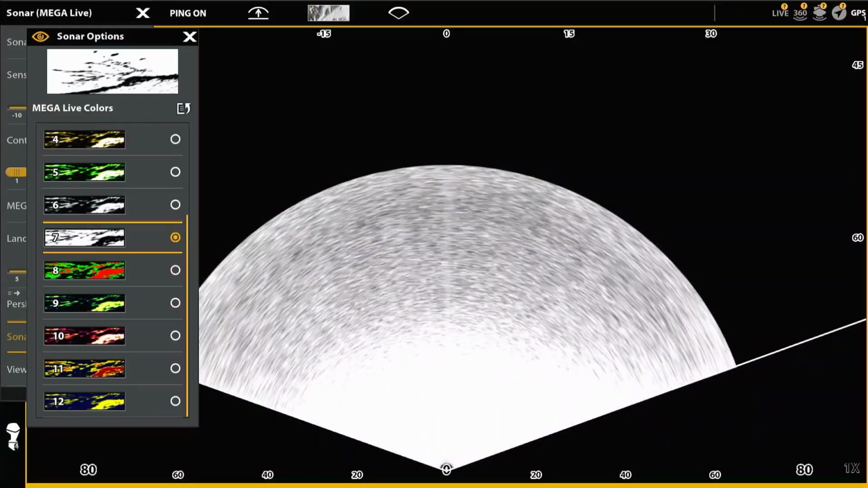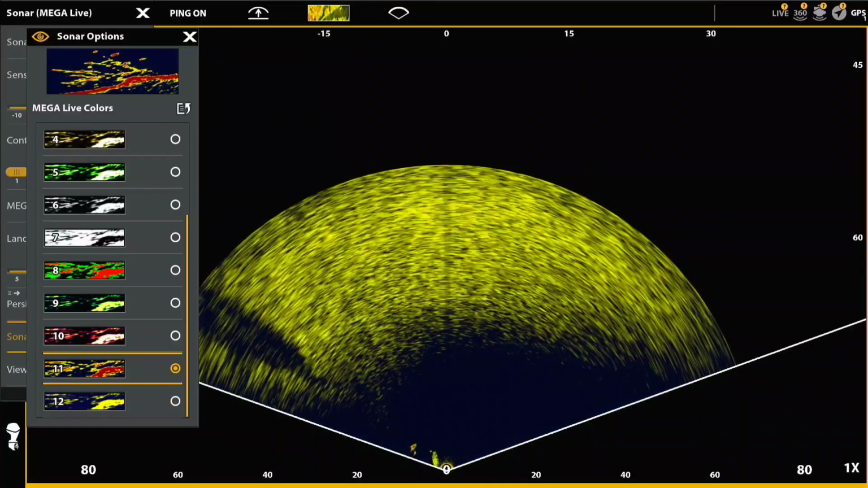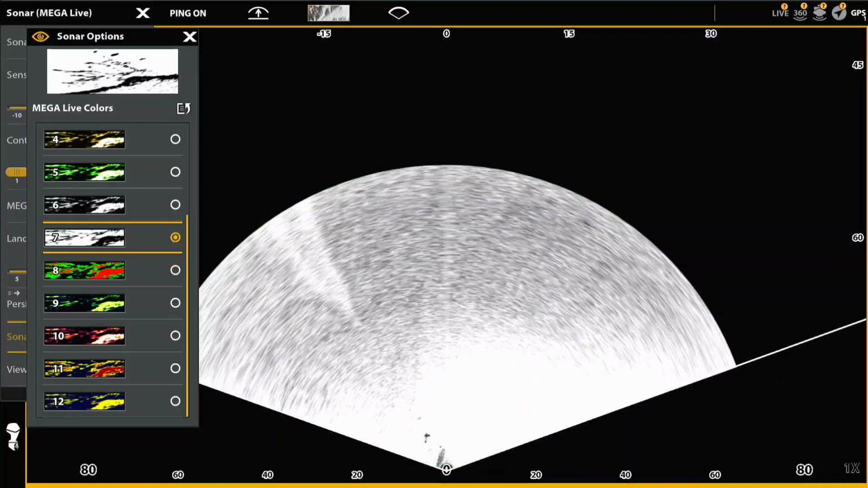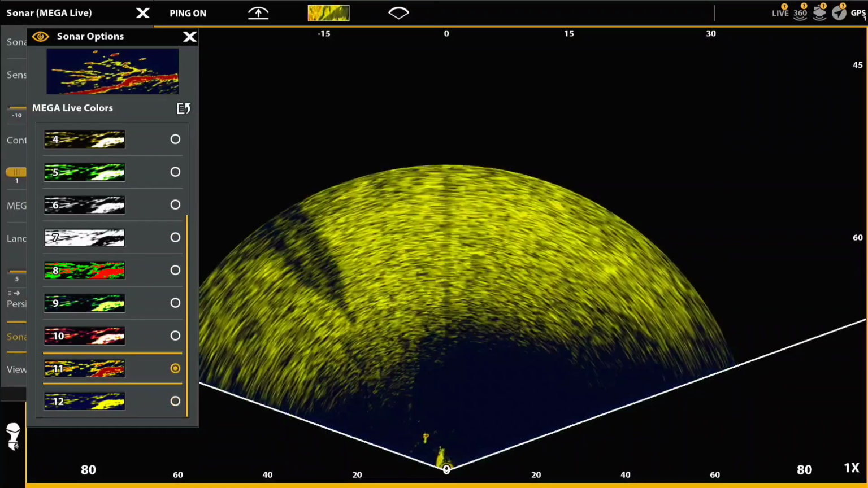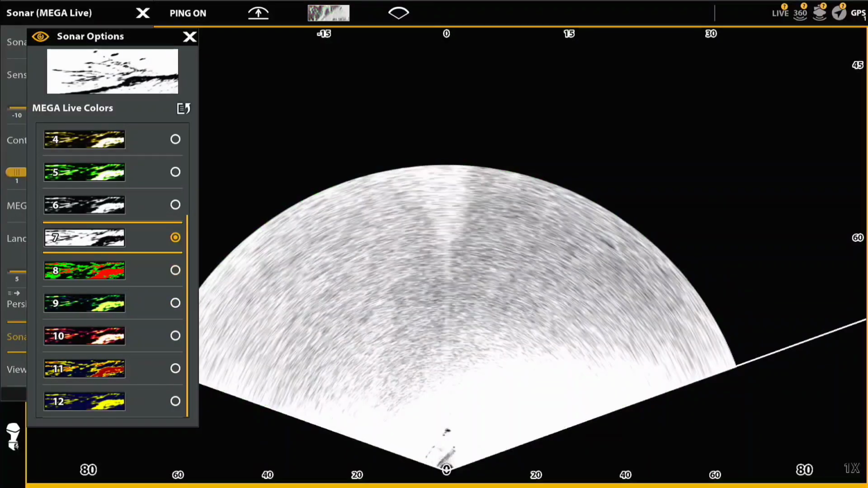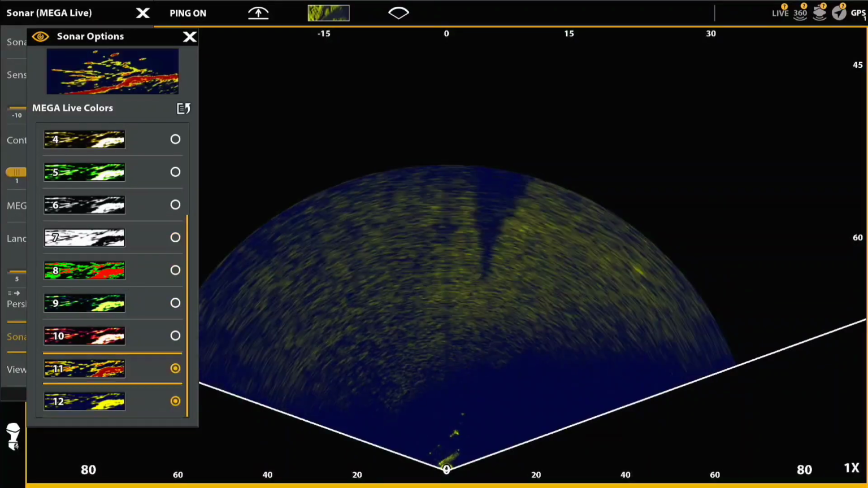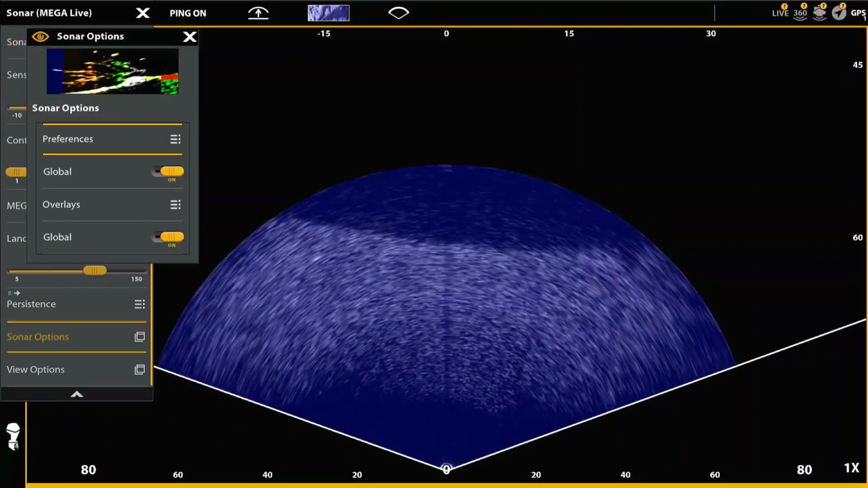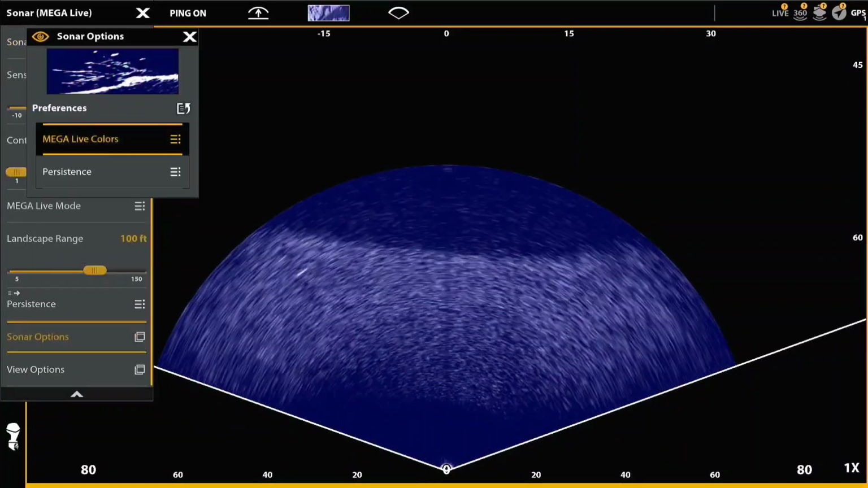You'll see again the difference in the various color palettes and how they look, and very, very different. A couple of the color palettes, I'm not sure when I would ever use them, but like that bright green one, I'm sure there's a use somewhere. Now I'll take a look at the first 6 color palettes, 1 through 6.